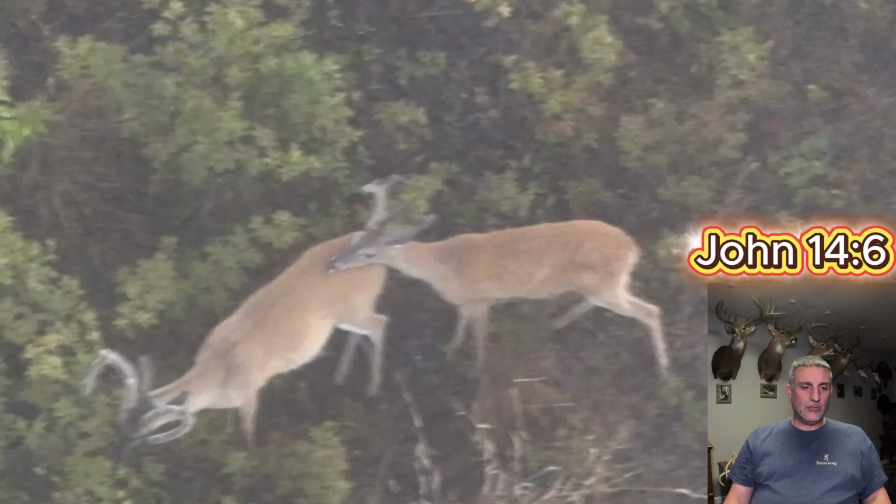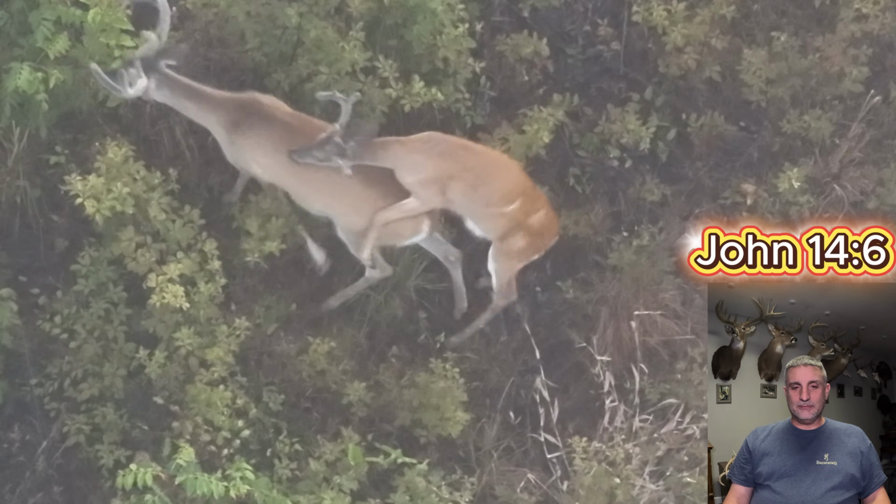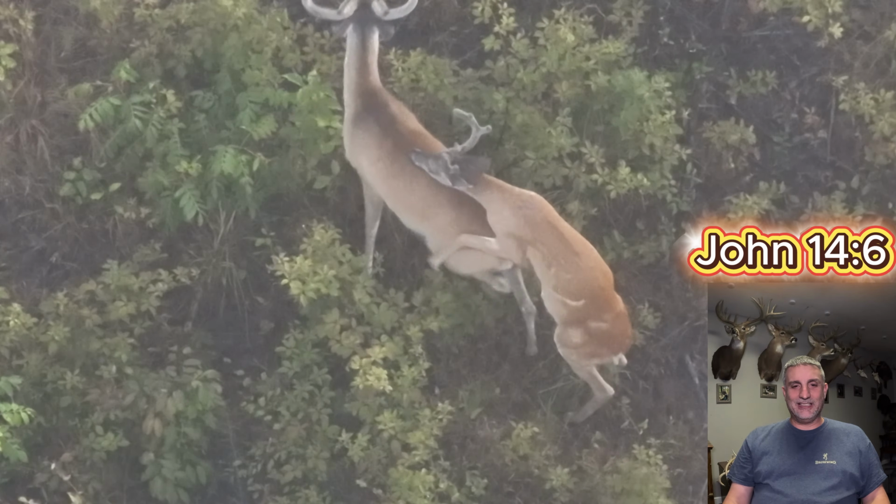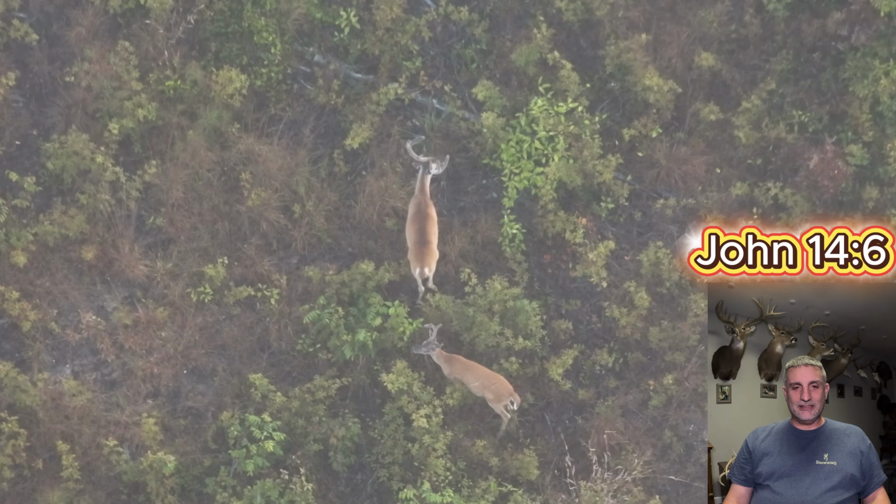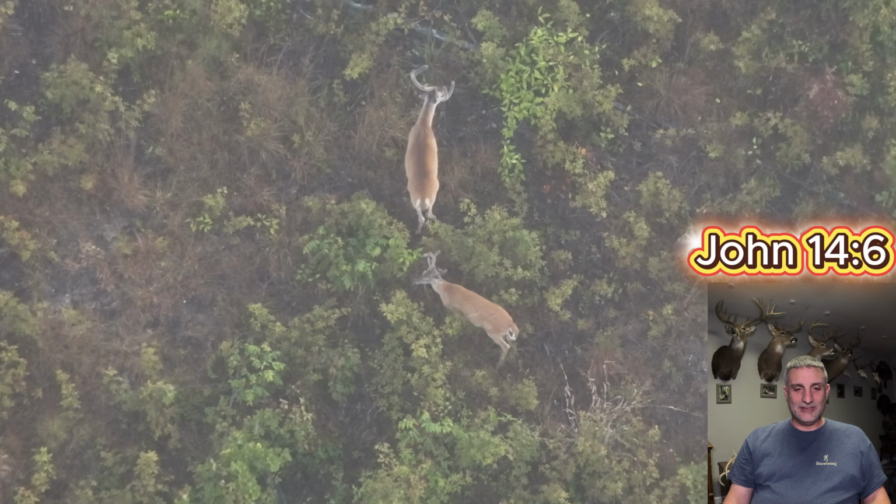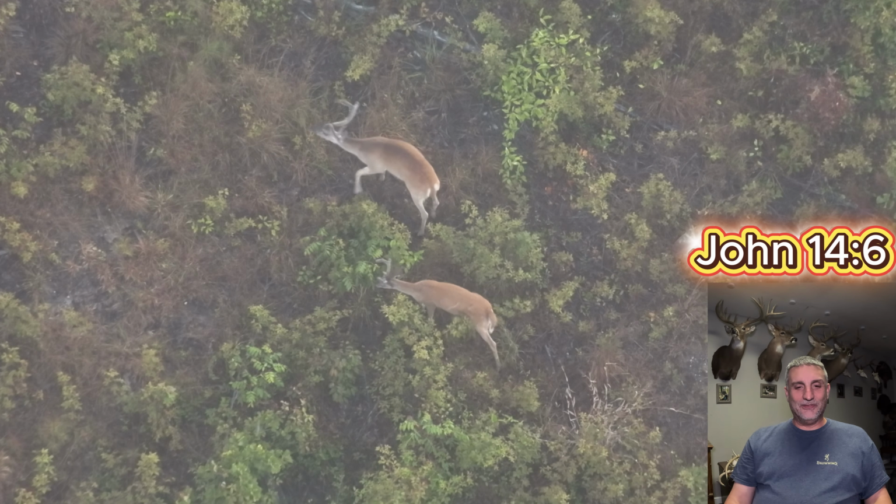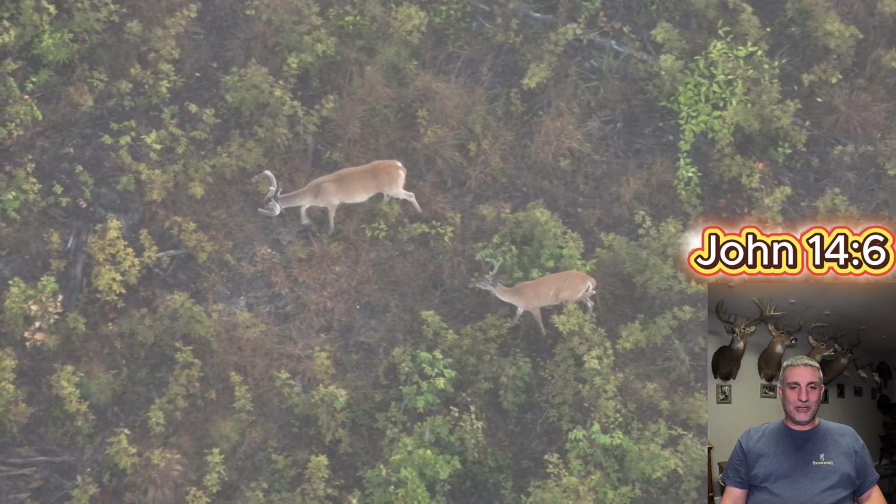Again, just a little bit on the smaller size. I don't know what's going on right here, guys. It's not the rut, and that's not a doe, but hey, I don't know. The little man was a little fired up out here. He must have got into some Viagra weed or something. I don't know what happened out there. But anyway, he finally calmed it down before he got his little butt kicked by a big boy.